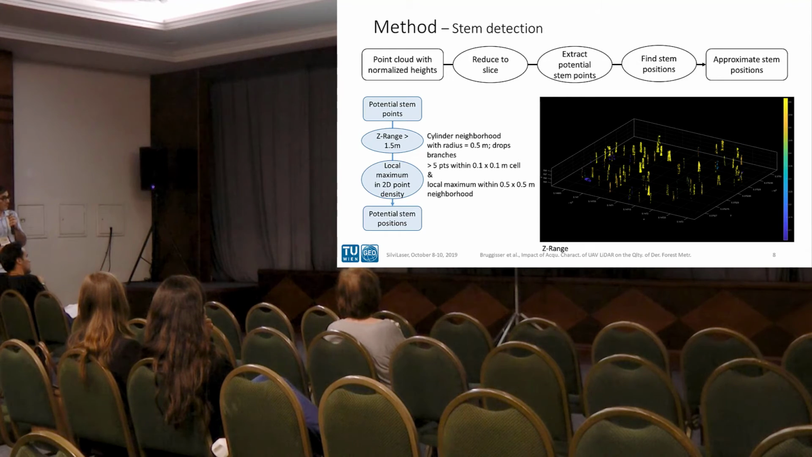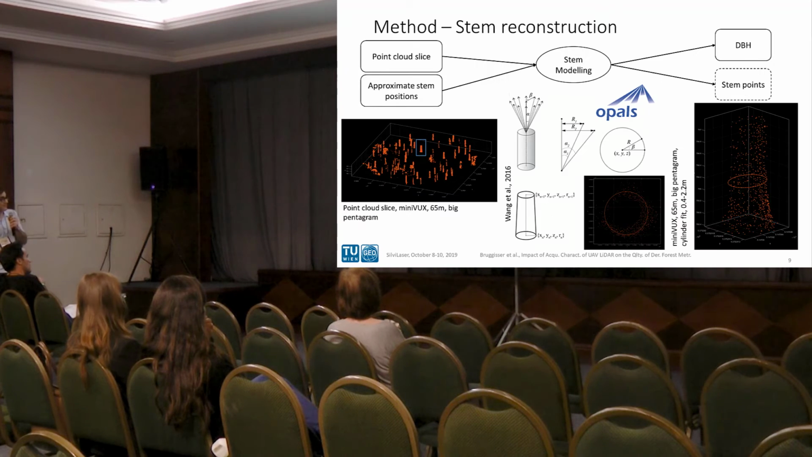So finally, the centers of these cells will be considered as potential stand positions, used to initialize the actual stem reconstruction.